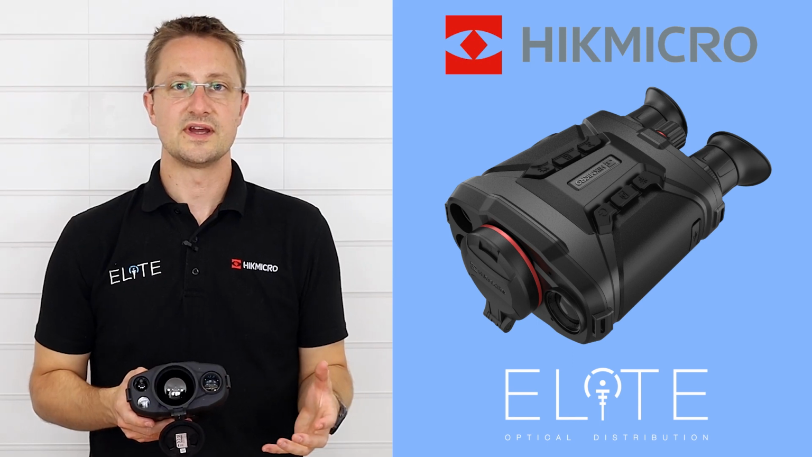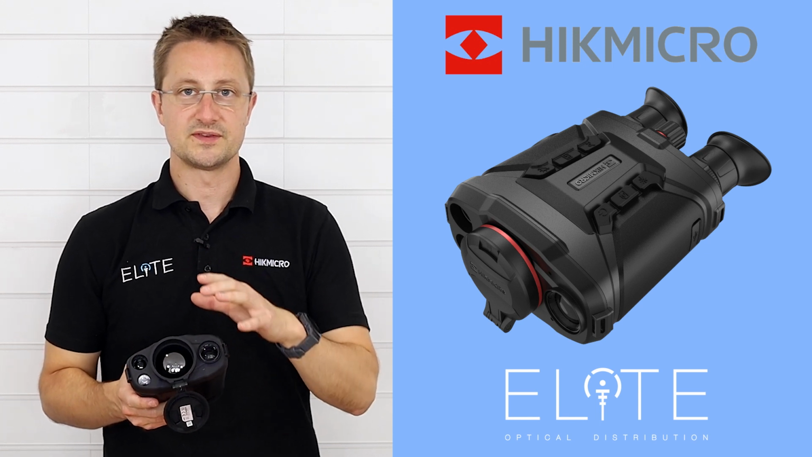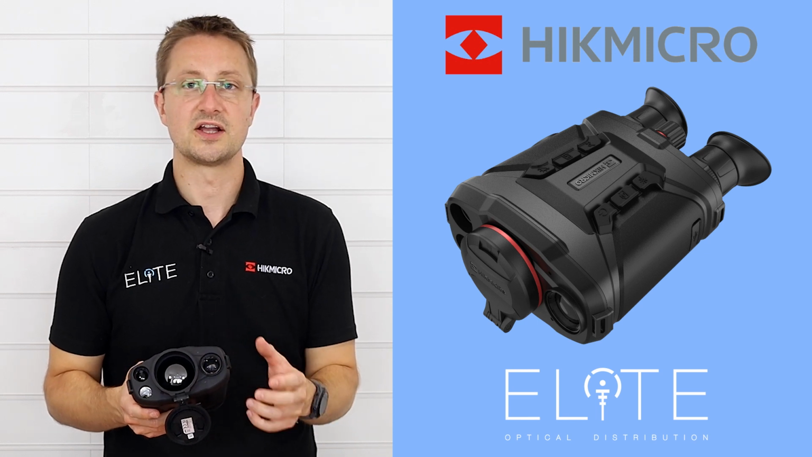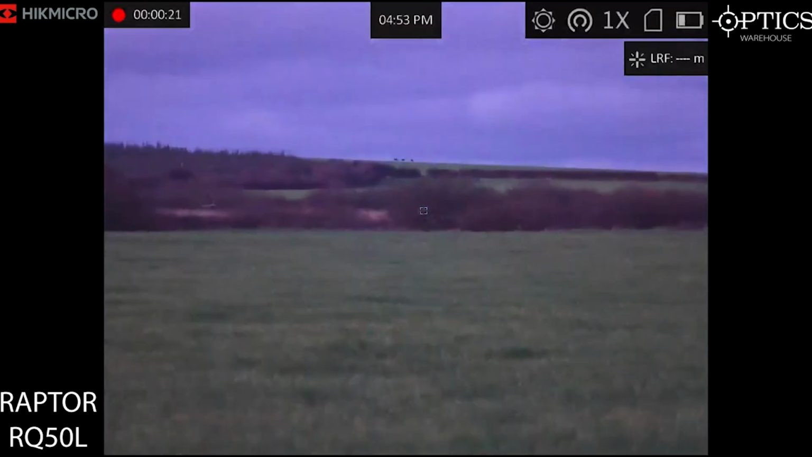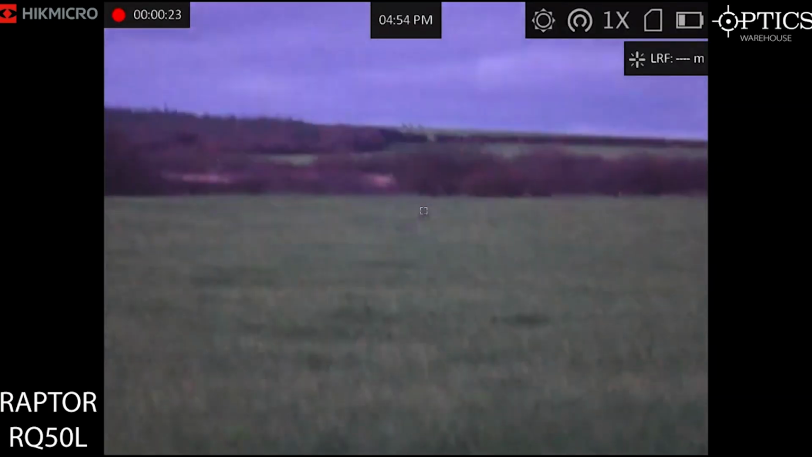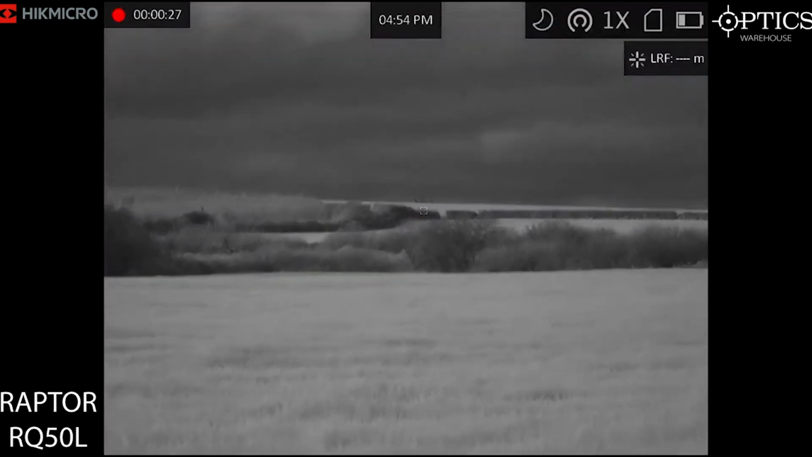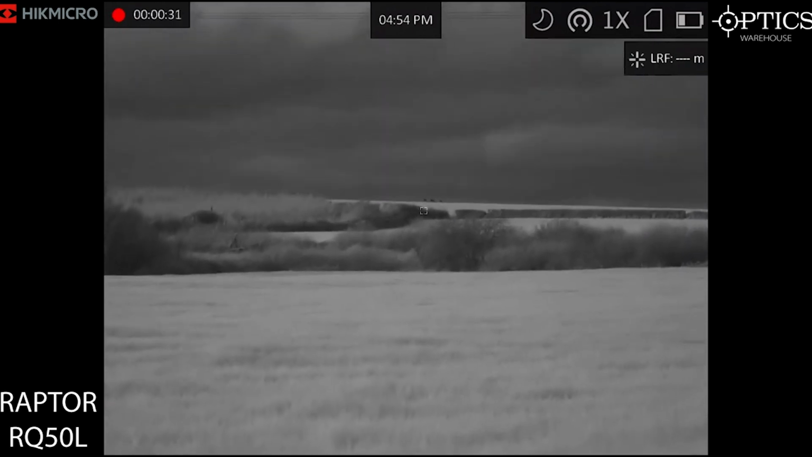This is really useful if you're using the Raptor for evidence gathering. You can observe with thermal covertly and then record with the optical camera and get that high quality video footage that's required for evidence. The optical camera is also capable of performing really well in low light, and then you switch into the night mode, which activates the IR, and you can carry on using them in complete darkness with the black and white image.